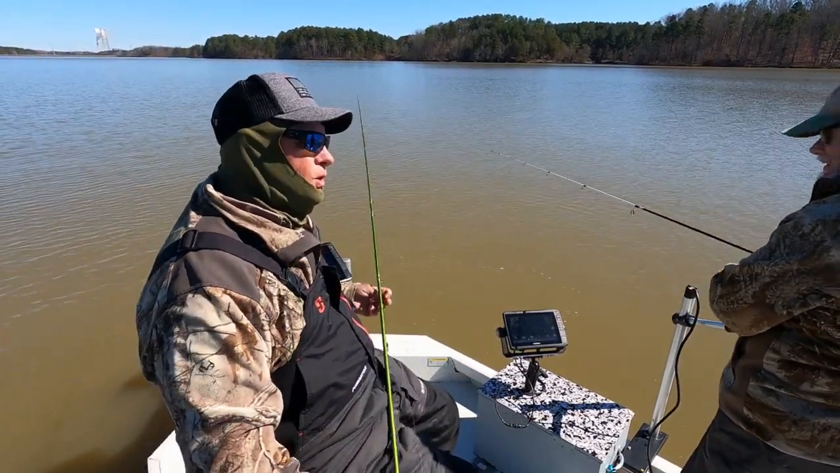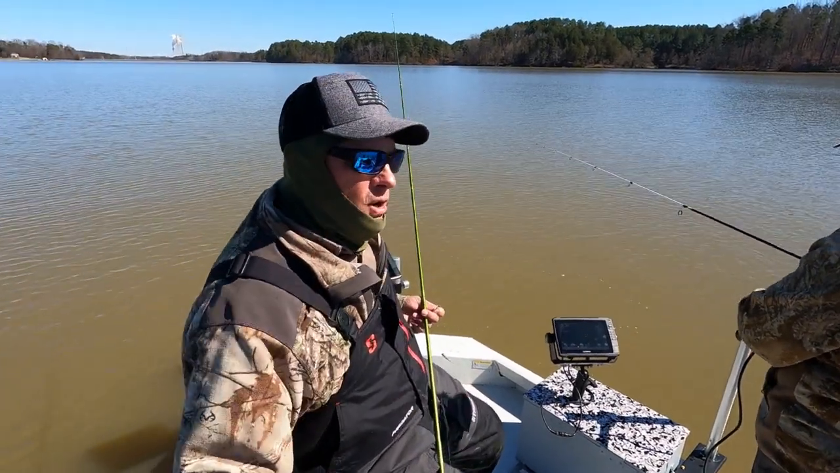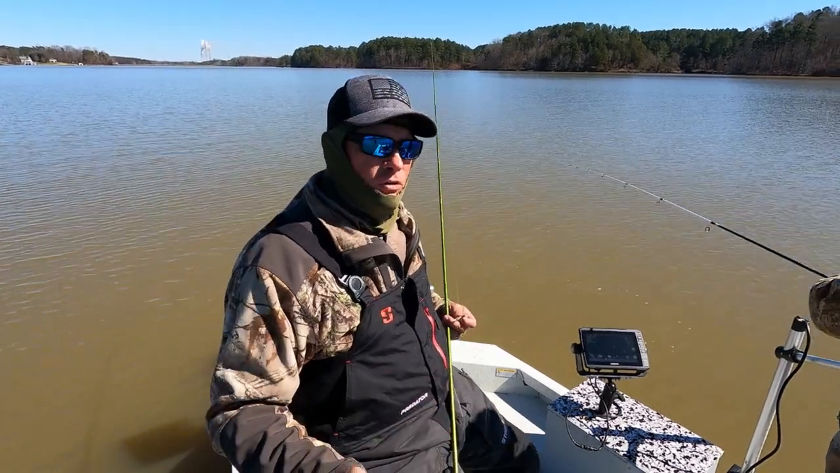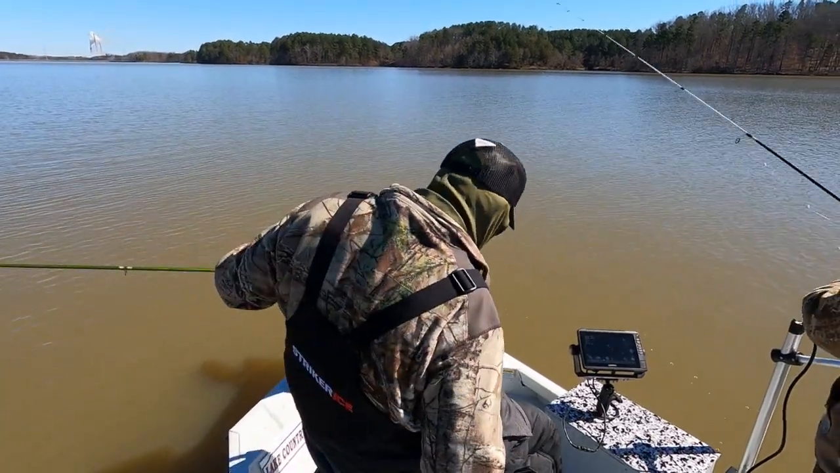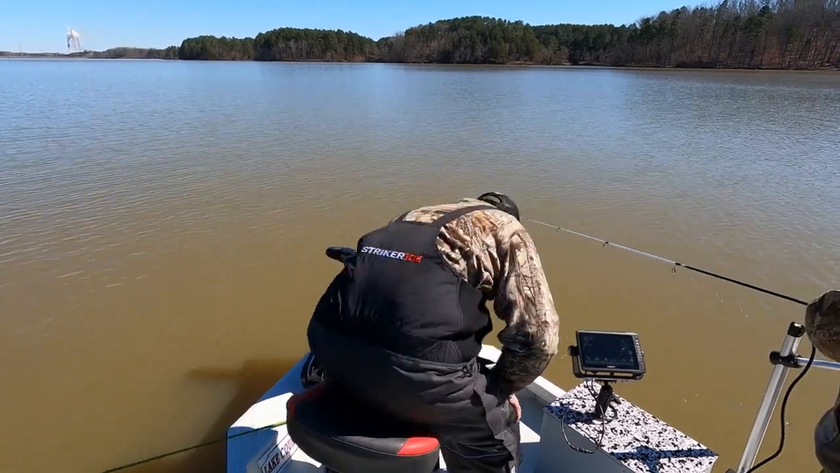You want me to net him for you? Look, if he falls off the hook in the boat, we call that a North Carolina quick release. If he falls off in the water before you get him in the boat, that's called a California quick release. Hey, he's in the boat. That's the main thing. That's what counts. He's in the boat.